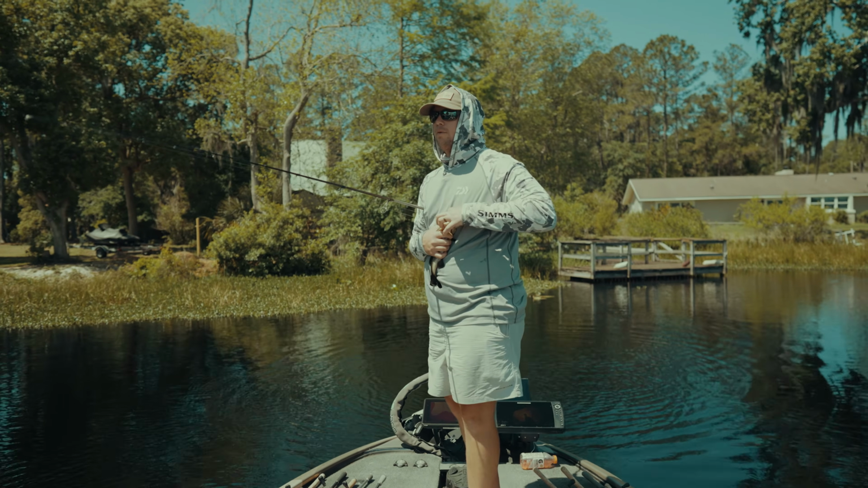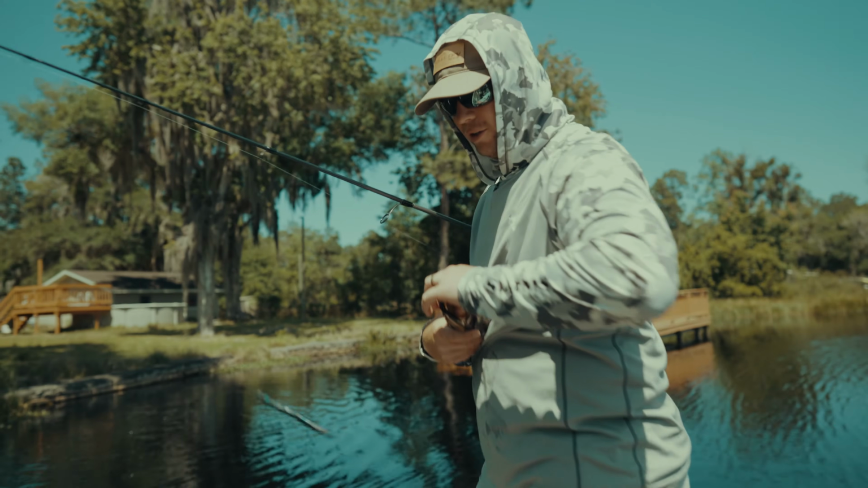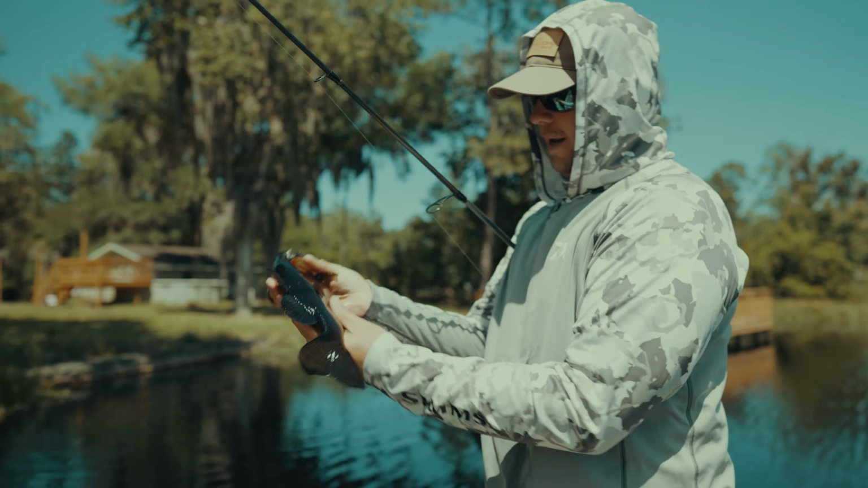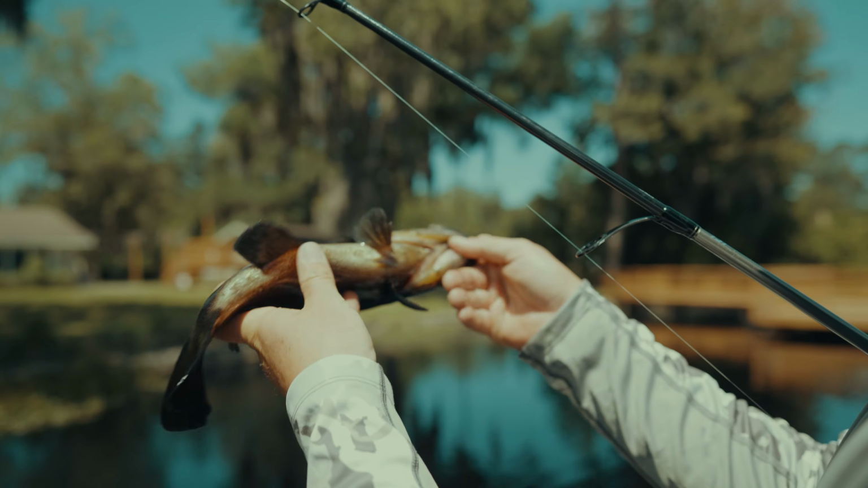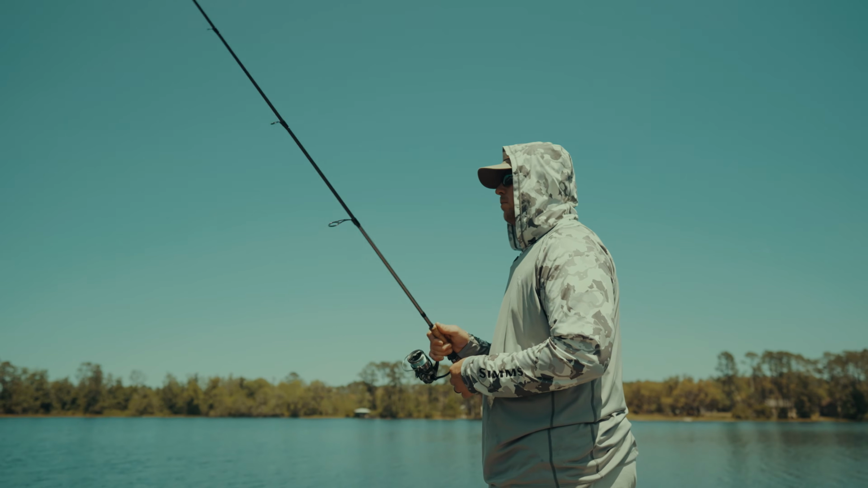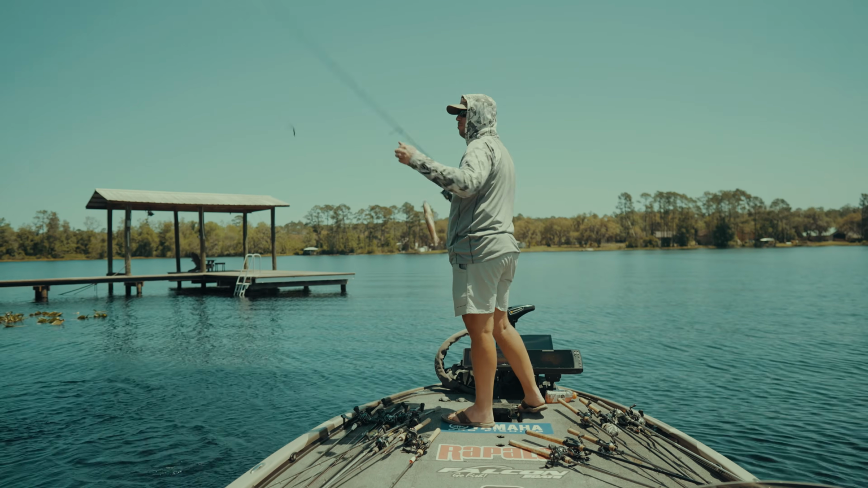He ate that old wacky worm. Look how dark this fish is. Oh my gosh, that is a black bass. He's boiled on it.